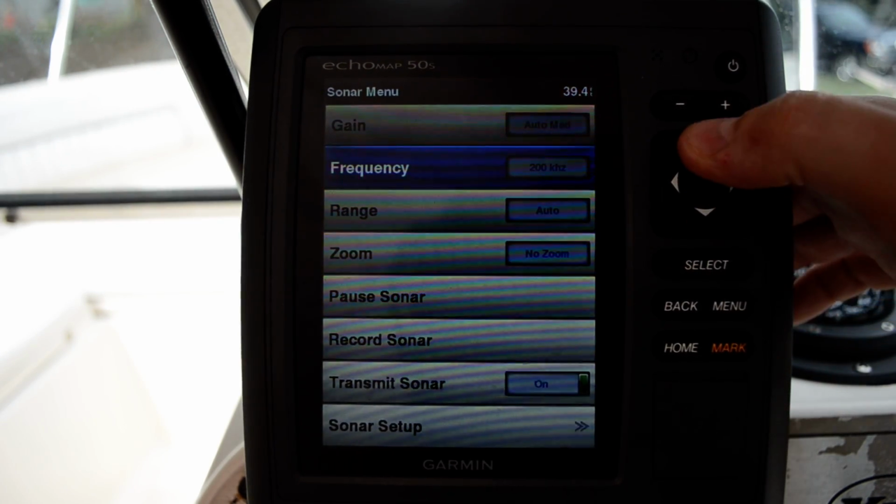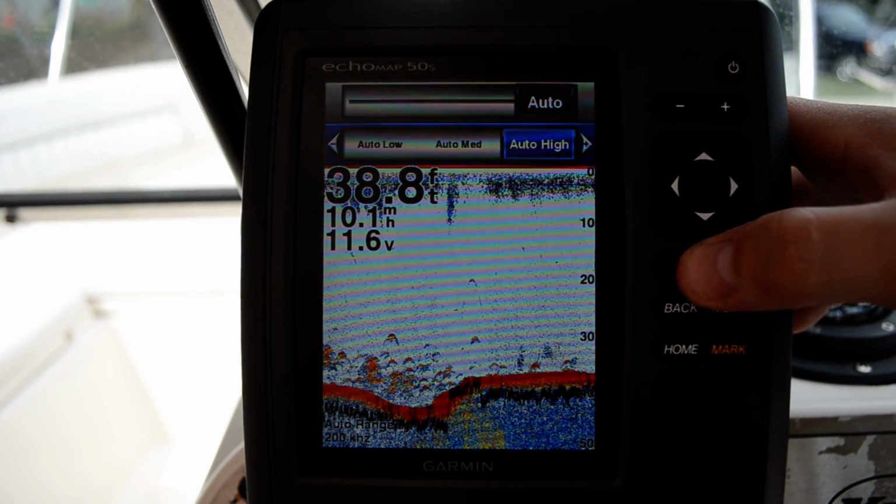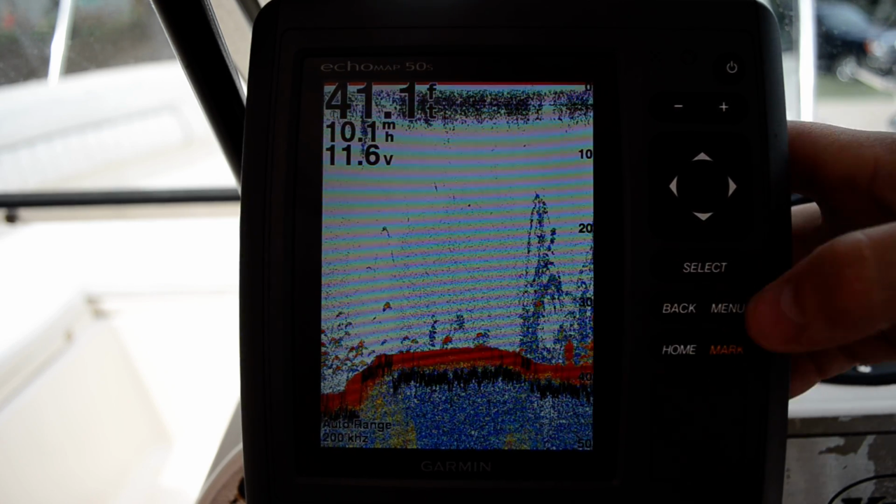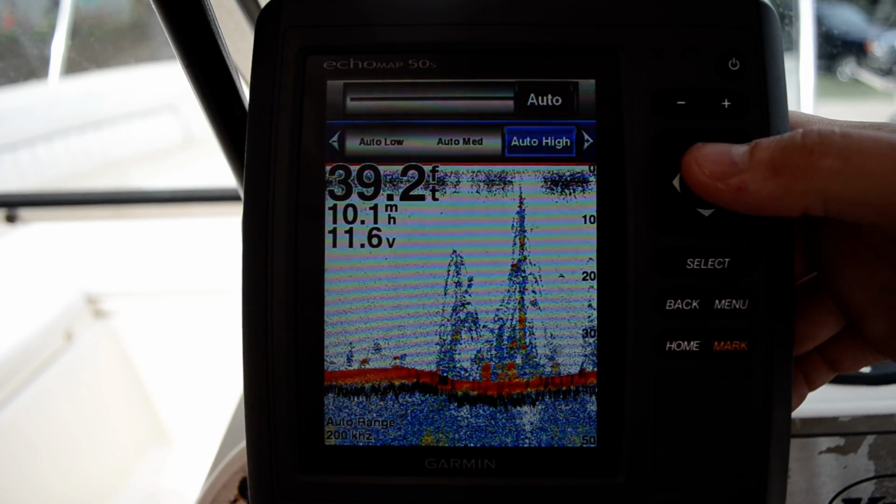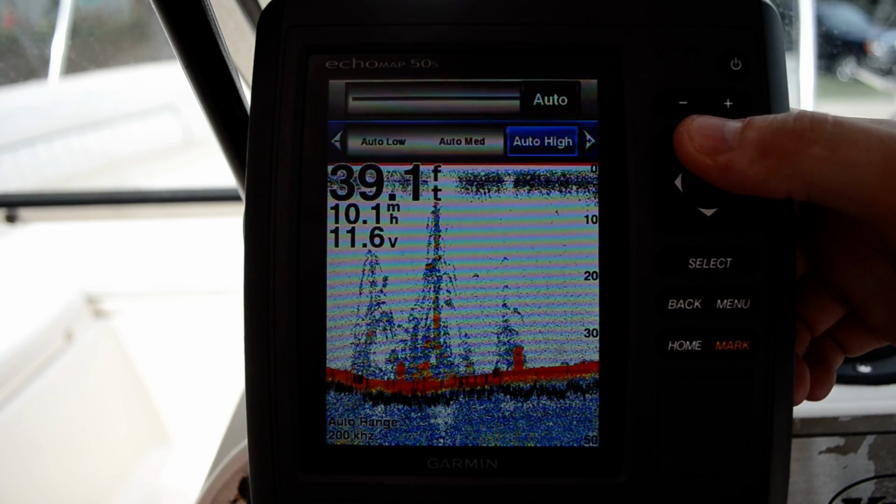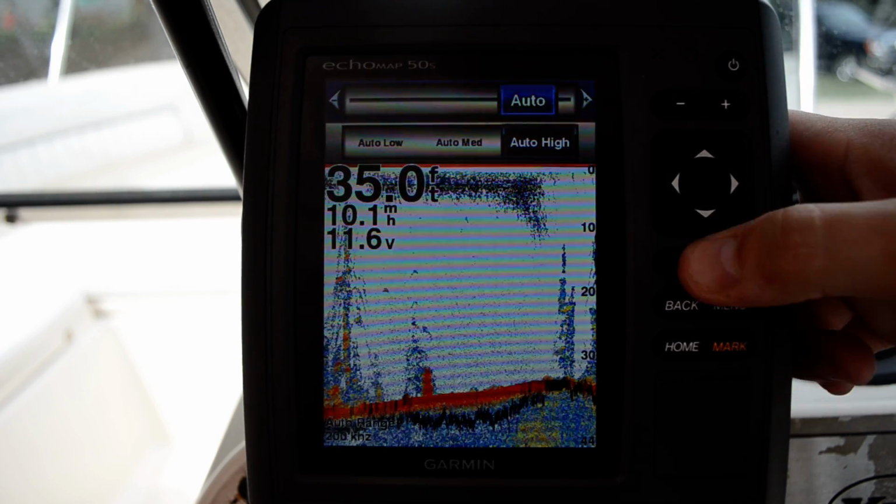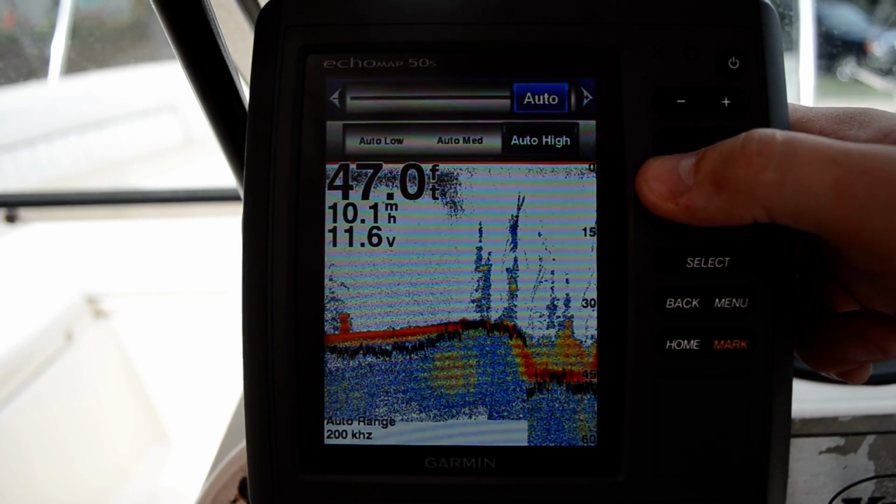We're going to go back to menu, the gain. It actually does a fairly decent job with the gain. As you can see, we changed the gain to automatic high. But no matter what unit I've ever used, I've always done the gain myself. It's really important to be able to do that to get the best performance out of your unit as you can.